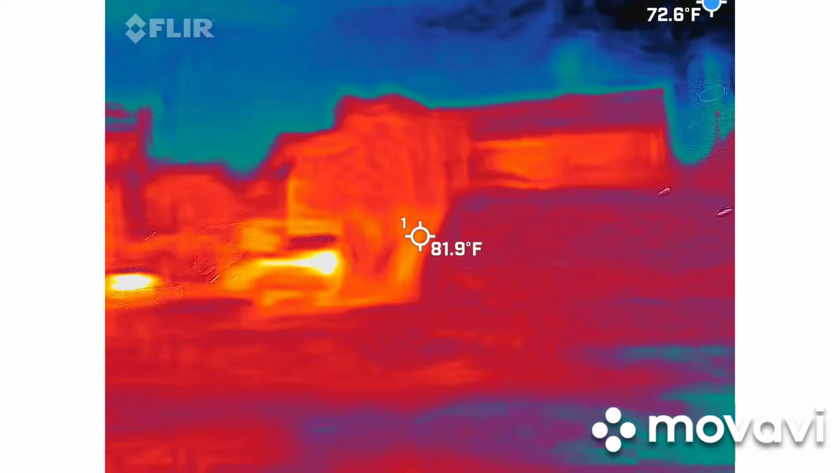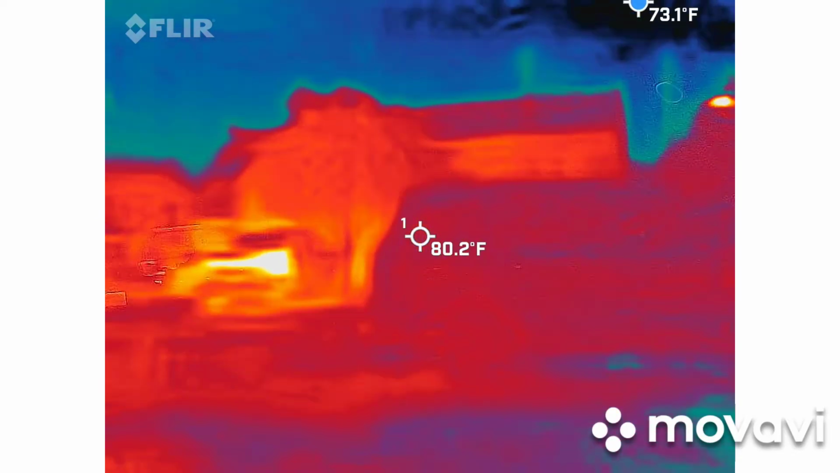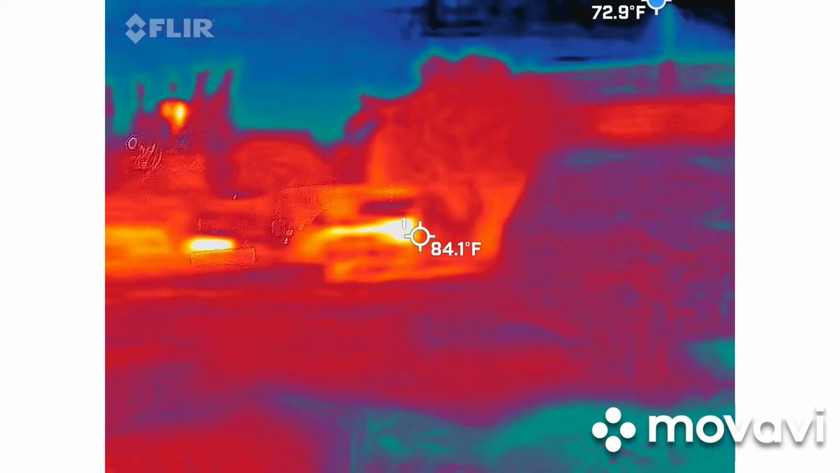It's like looking for night crawlers almost. Is it? What they're doing. All right.